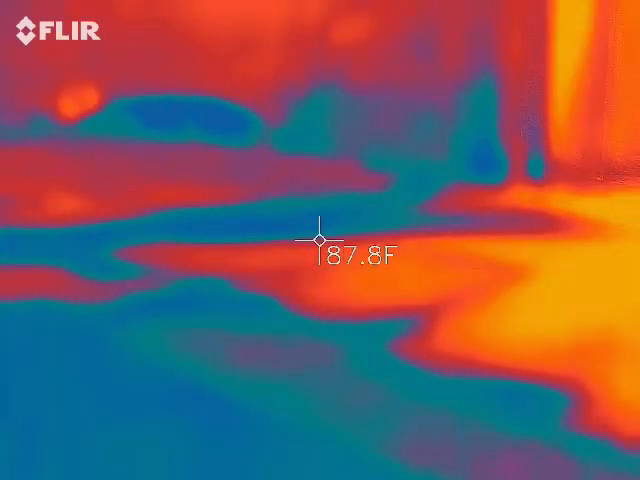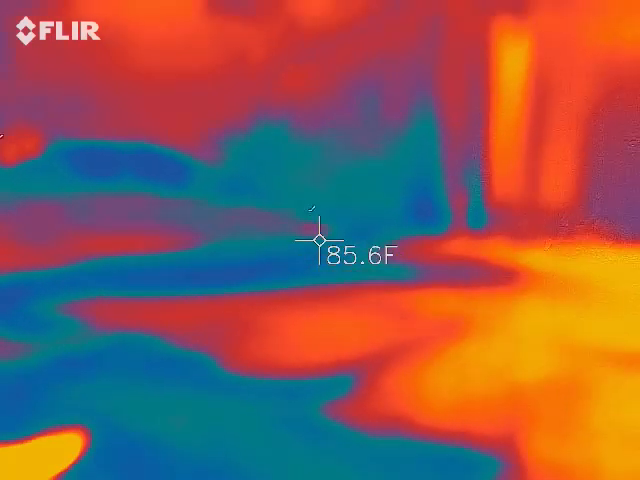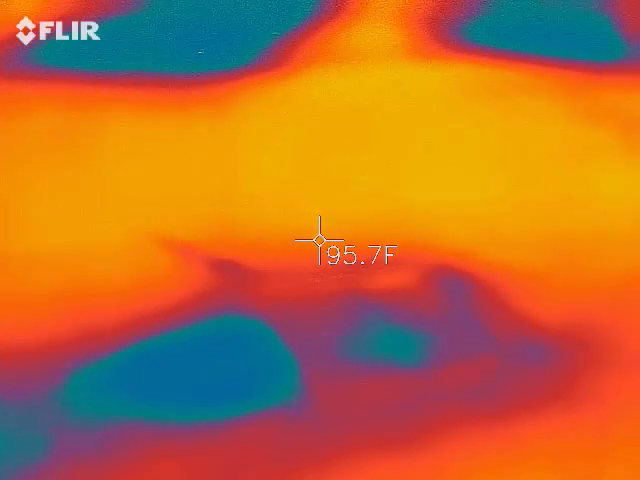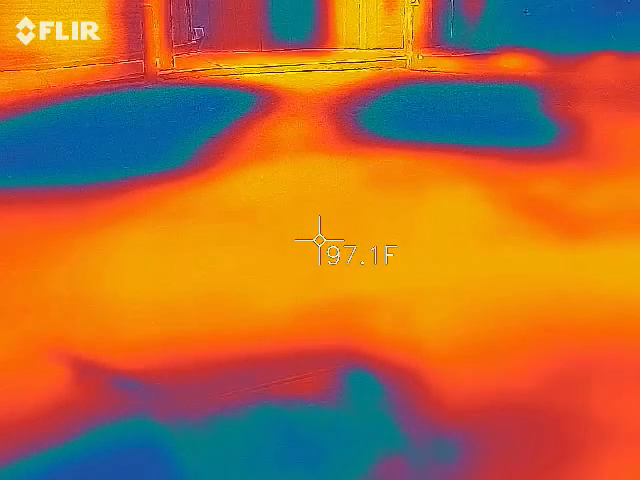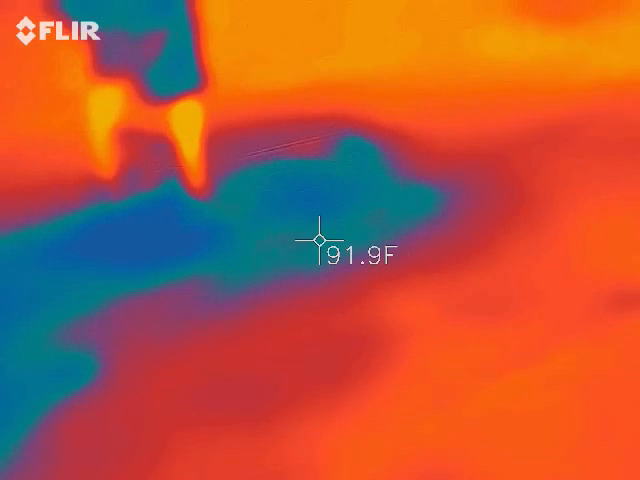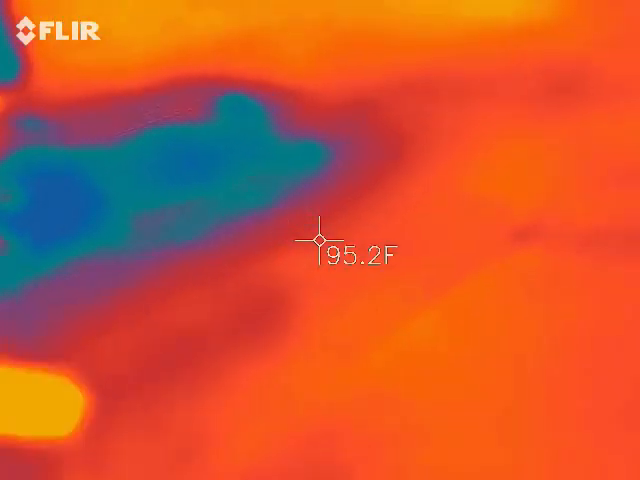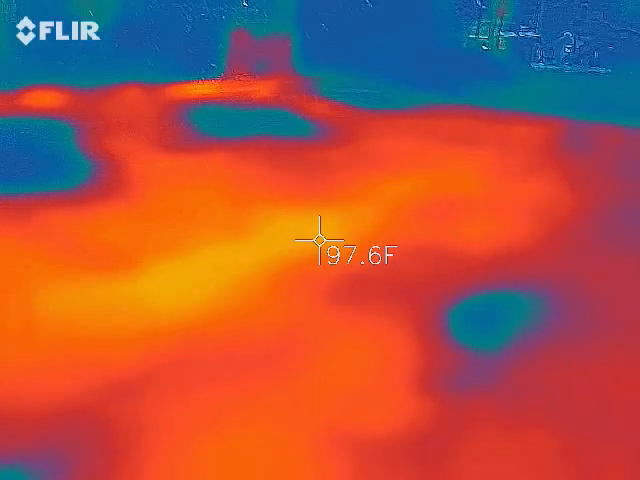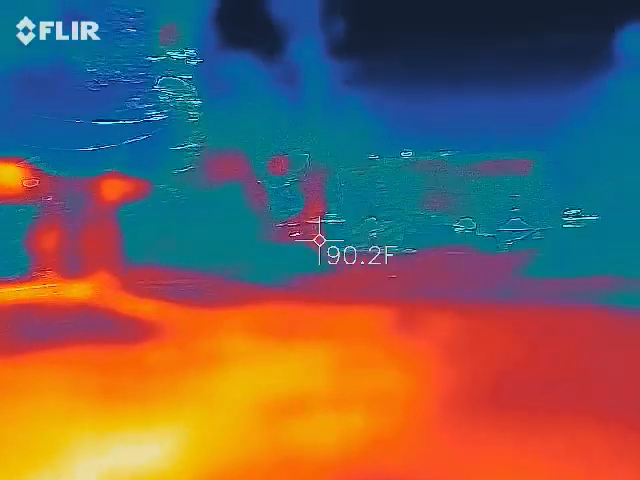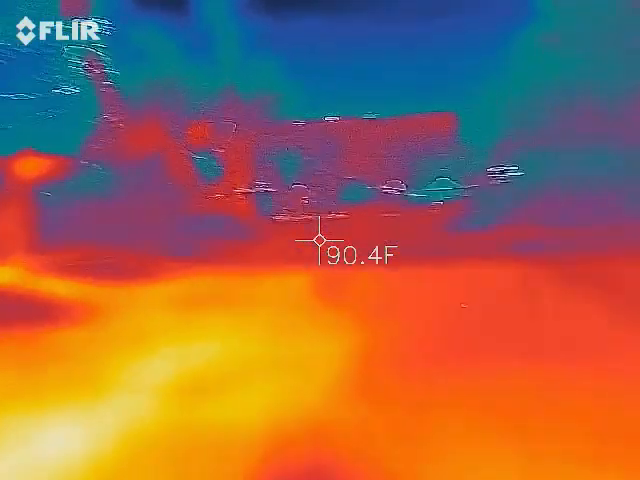Yeah, you can see the water is much cooler than the ground next to it. If you even look at the grate, it's metal, so it should show up blue as well. Yeah, I think it's that one right there. Is it blue? Yep, the whole thing is blue. Cool pavement. This ground is over top of a sewer line. There's wiring over there and on the corners, and obviously we have that electrical pole over there.